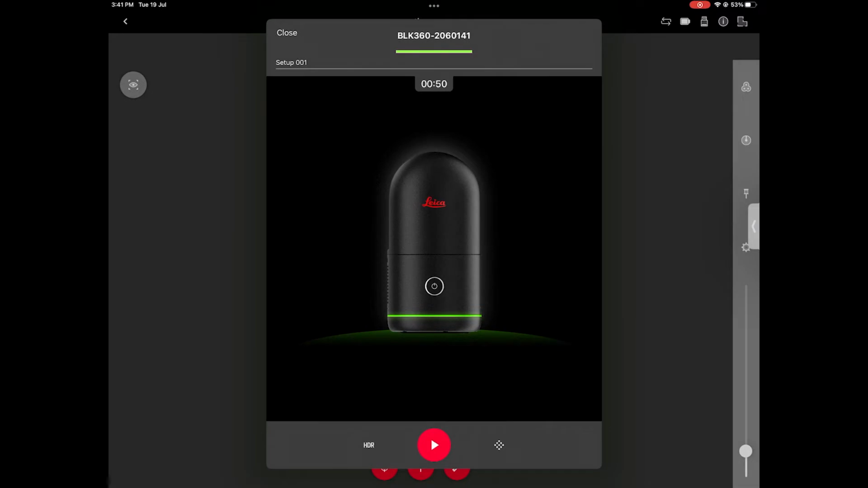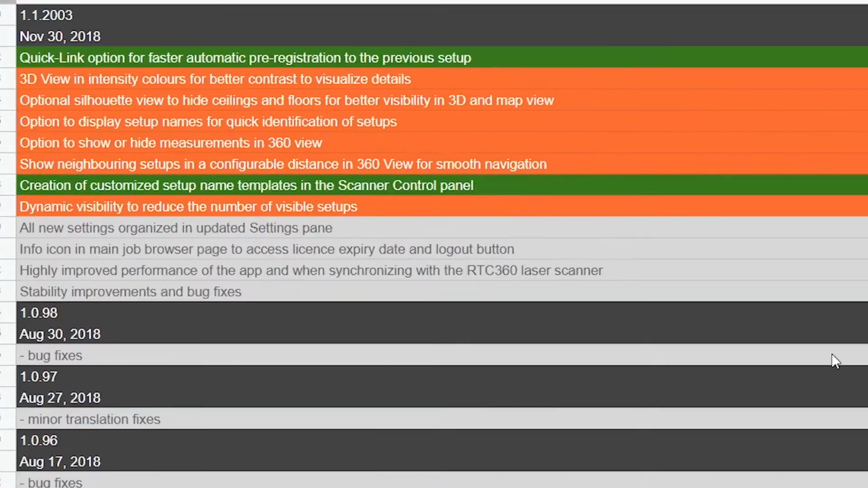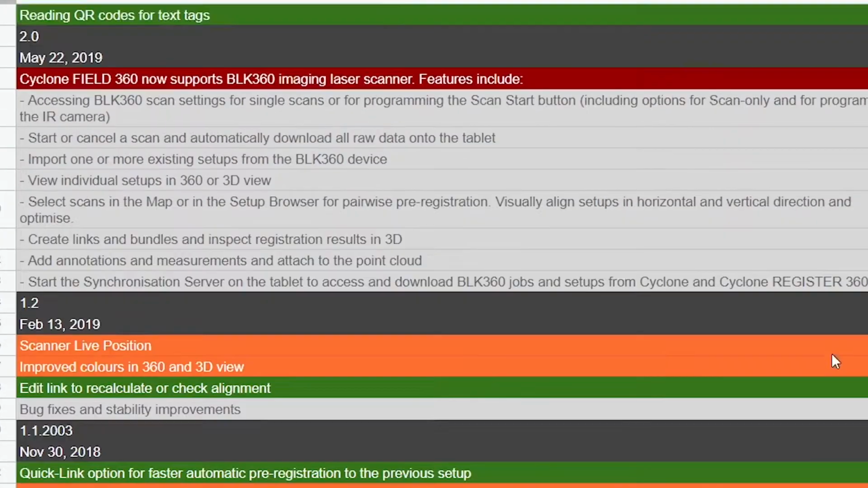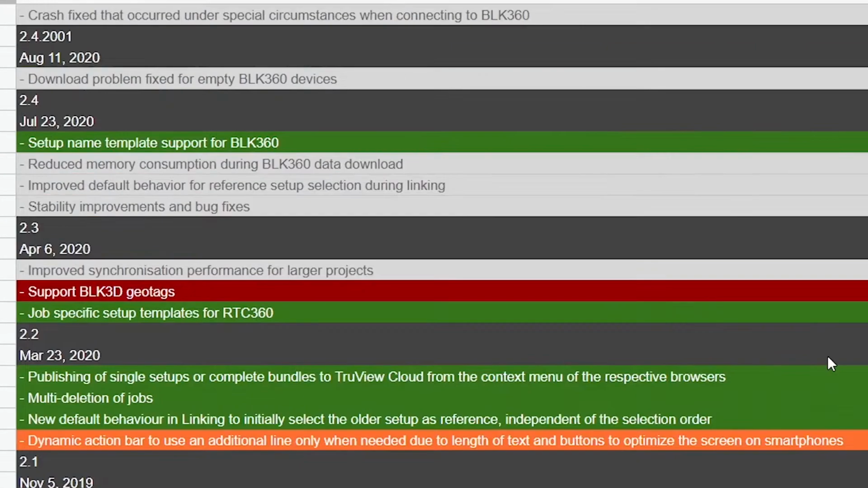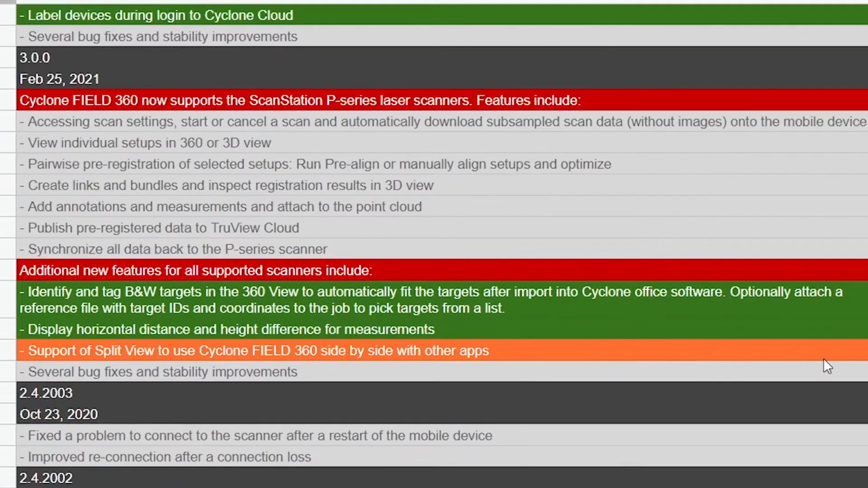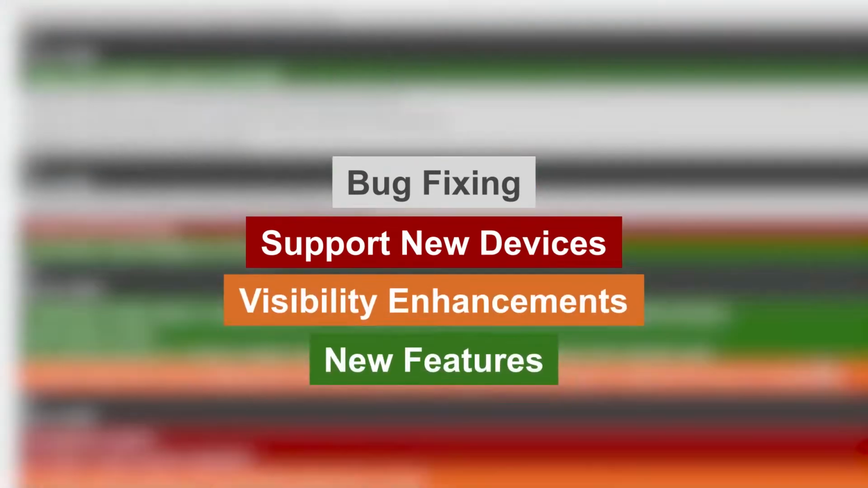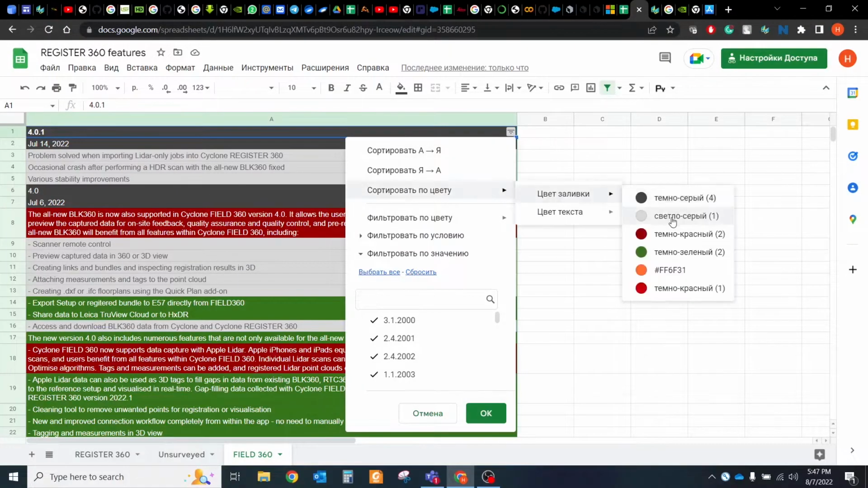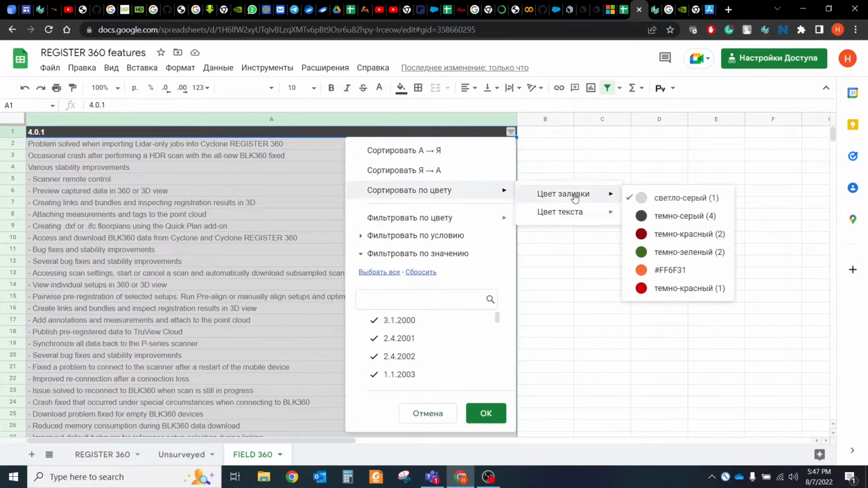But in the past 4 years it has received a lot of improvements, so I decided to tell you about all the main features that were added. As you could imagine, there were many updates and some of them bring just stability improvements. If we begin to review all of them, it could take too much time. So I decided to split them into 4 categories: stability improvements and bug fixing, new device support, visibility enhancement, and new features. So let's skip all bug fixing and stability improvements and move to the next section with supported devices.